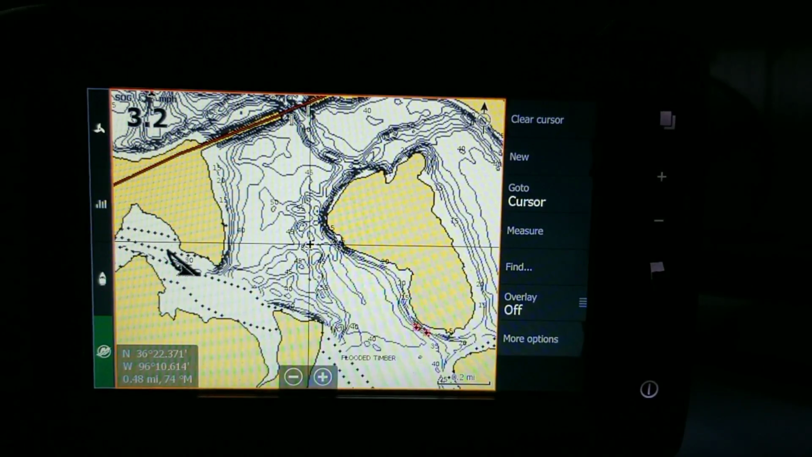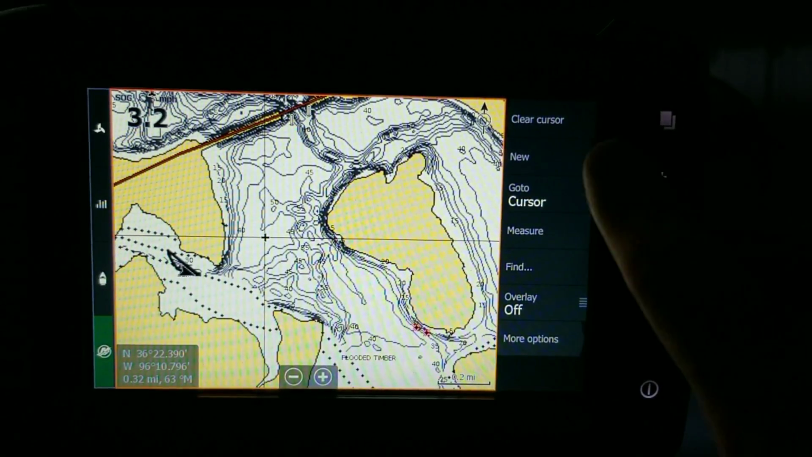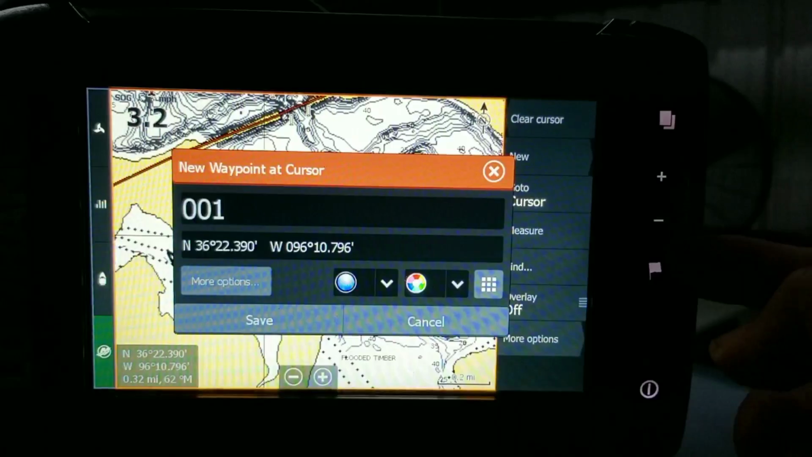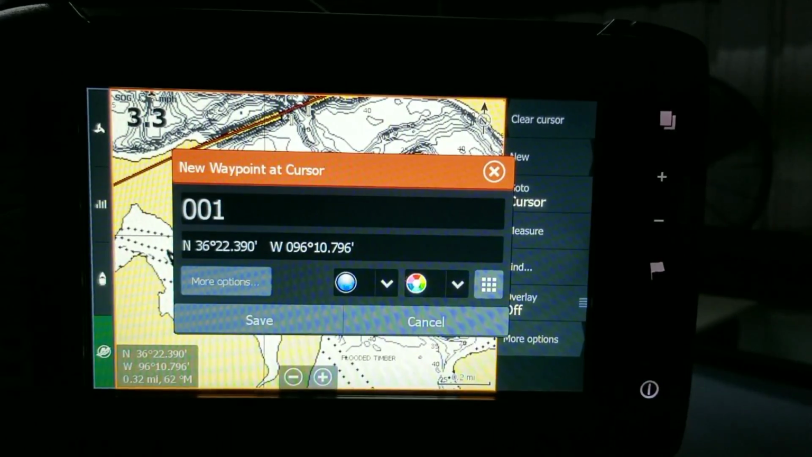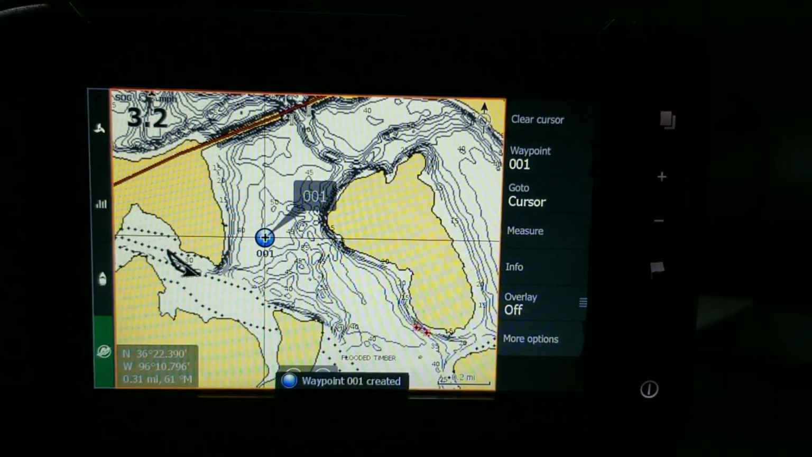All right, so let's say I really like this one spot here, and I want to mark it. I can press go to cursor, or I can mark it right here. There's a new waypoint. So you see that little flag right there? I just pressed the little flag. I made a new waypoint. We can rename it whatever we want to. Put a whole new name on it, whatever we're going to do. So we'll save it as 001. This is our new waypoint.